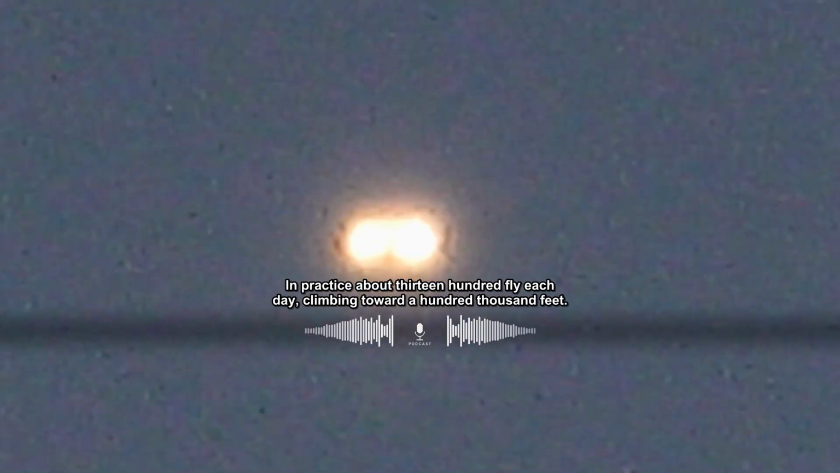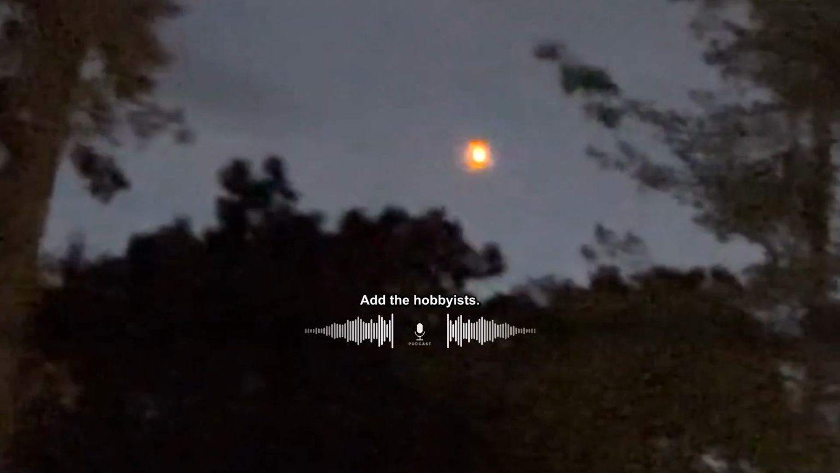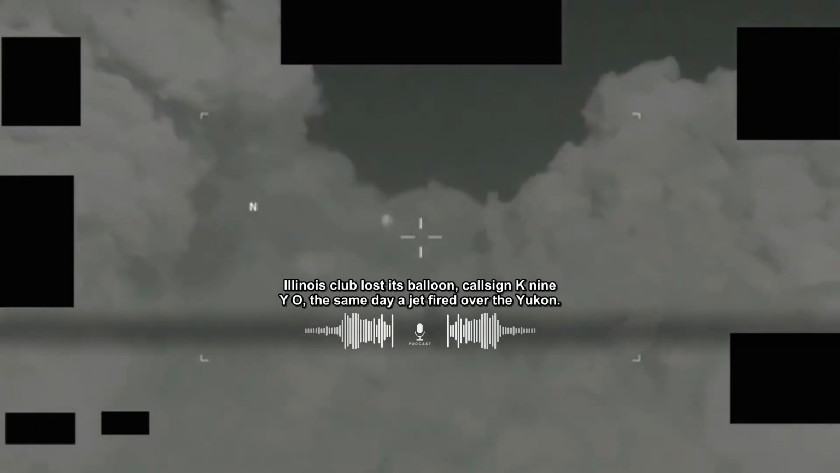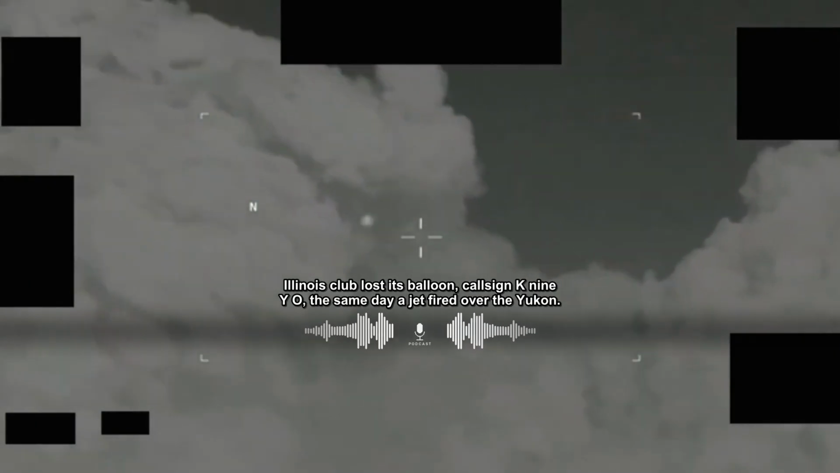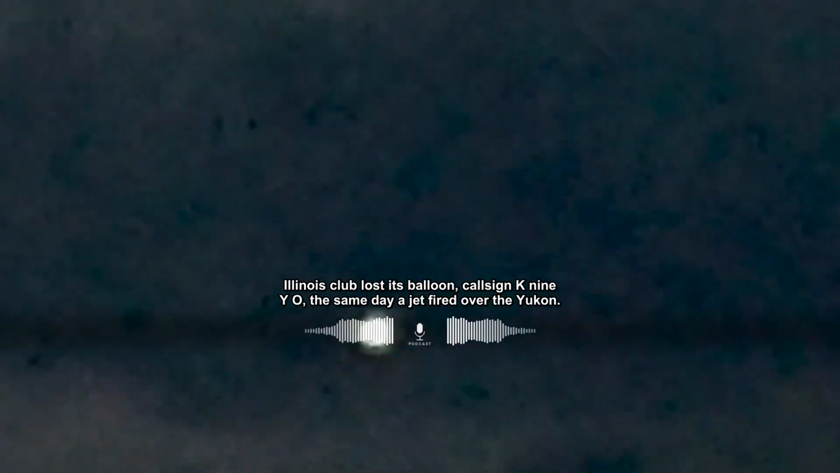Weather services release balloons twice a day from roughly 900 sites around the planet. In practice, about 1,300 fly each day, climbing toward 100,000 feet. Add the hobbyists. Radio clubs launch tiny silver party balloons that circle the Earth for months. An Illinois club lost its balloon, call sign K9YO, the same day a jet fired over the Yukon.